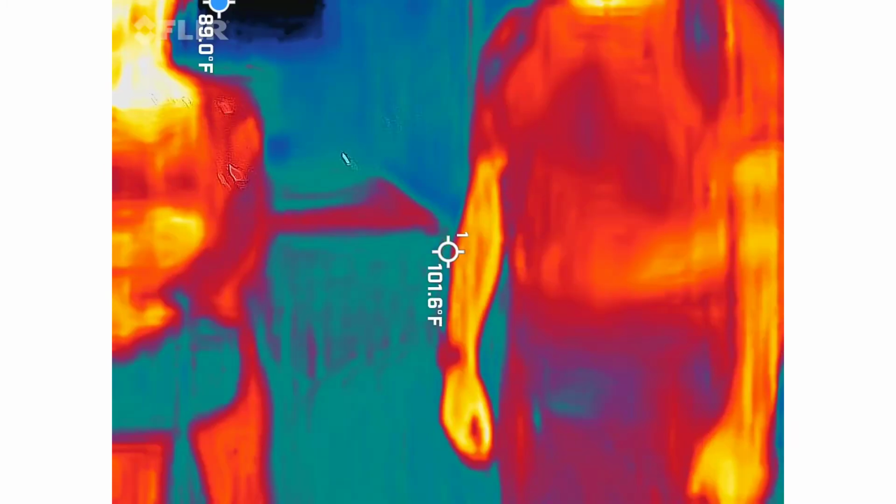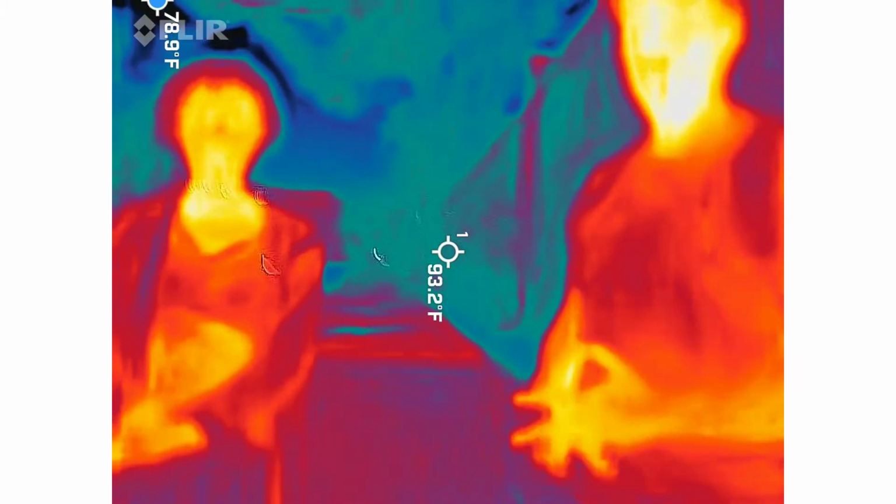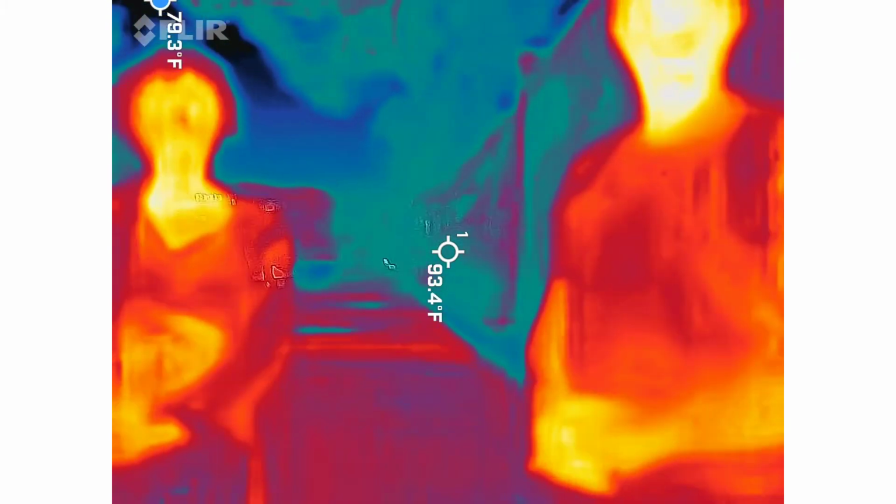And again, I don't want to say we'll fully separate because we're a much smaller group tonight, but we will venture off a little bit, maybe separate within 15 to 25 feet away from each other. So just try to keep one of us in view at all times.